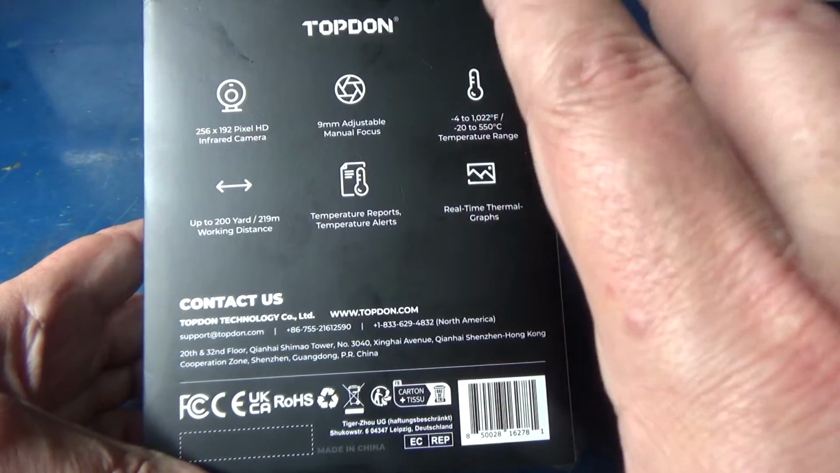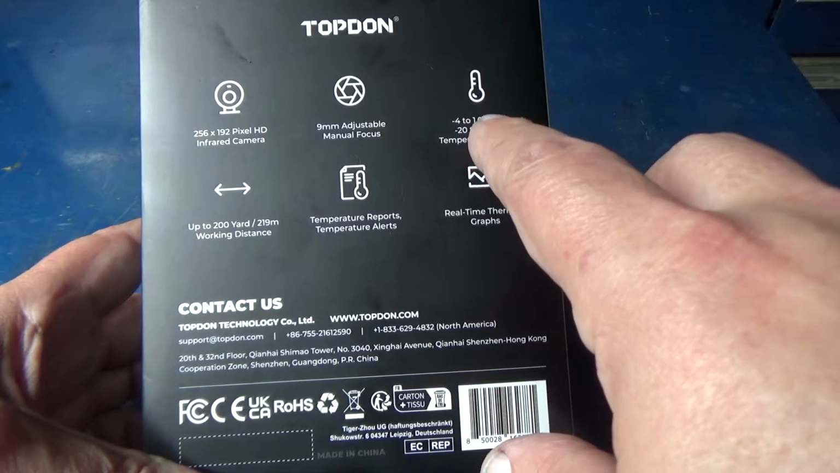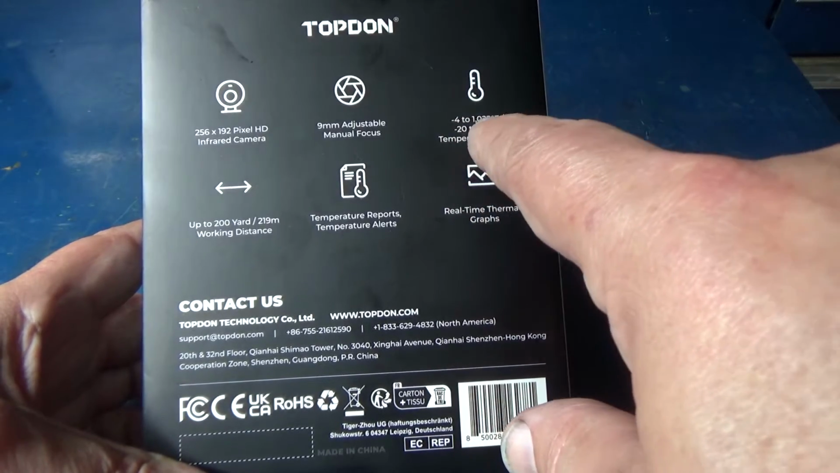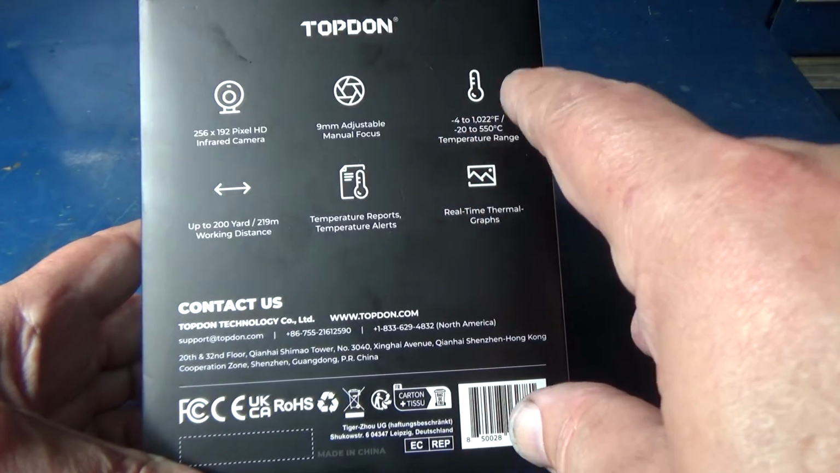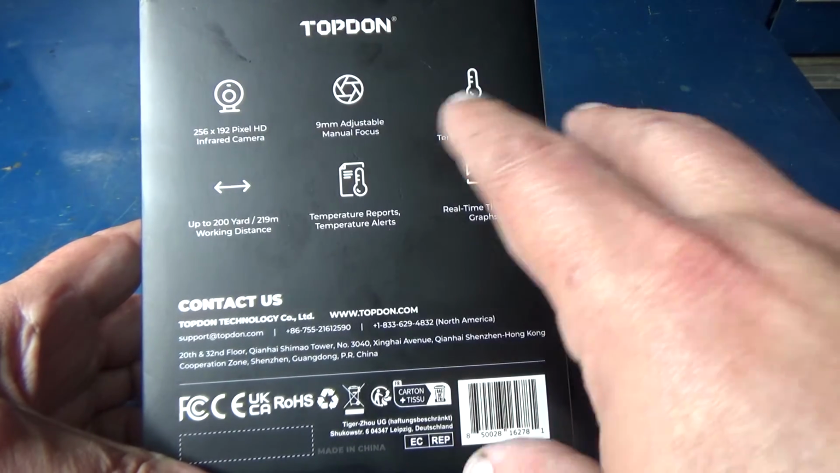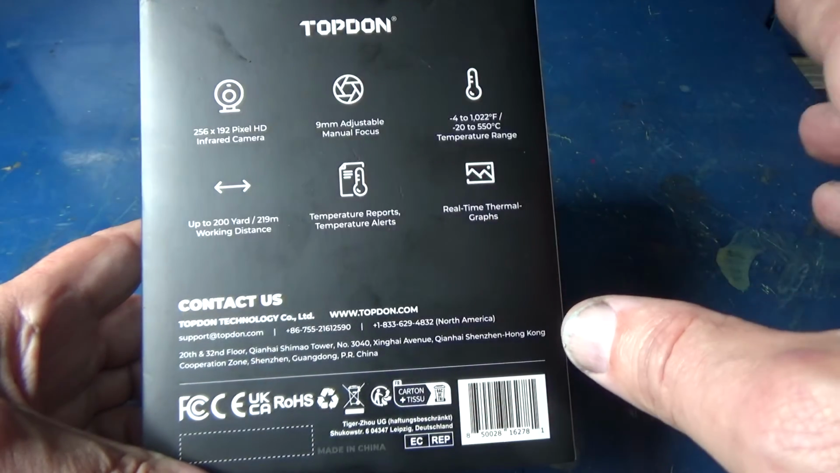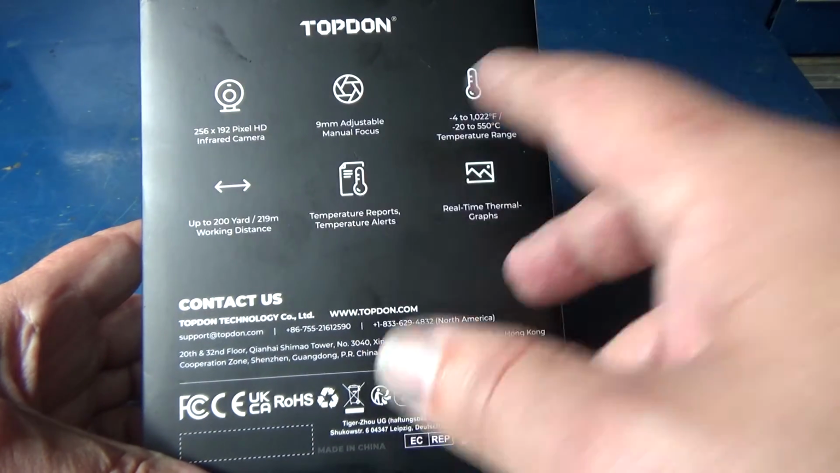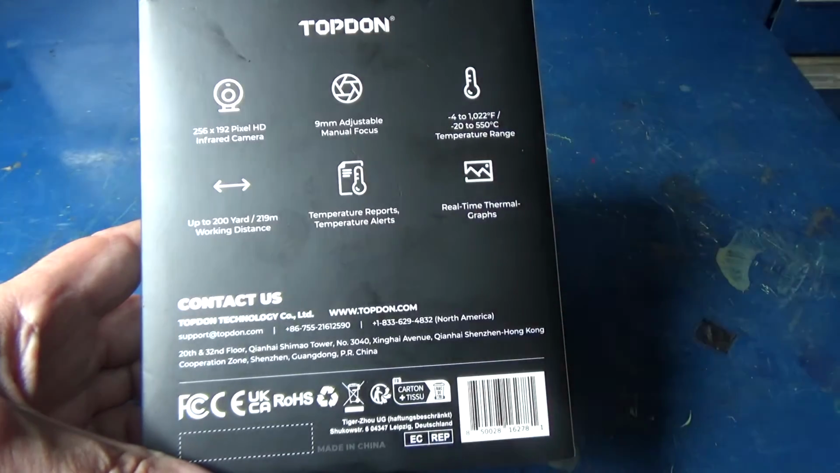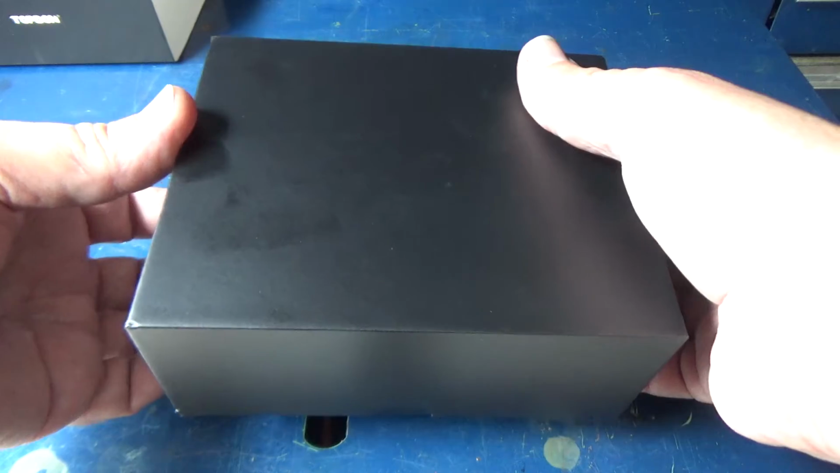Now, one of the impressive features of this thermal camera is it measures from -4 degrees to 1022 degrees Fahrenheit, or -20 to 550 degrees Celsius. That's a pretty good temperature range. It has a distance of up to 200 yards. It does reports and real-time thermal graphs. So let's take this thing out of the box. Let me show you some of the unique things about it.